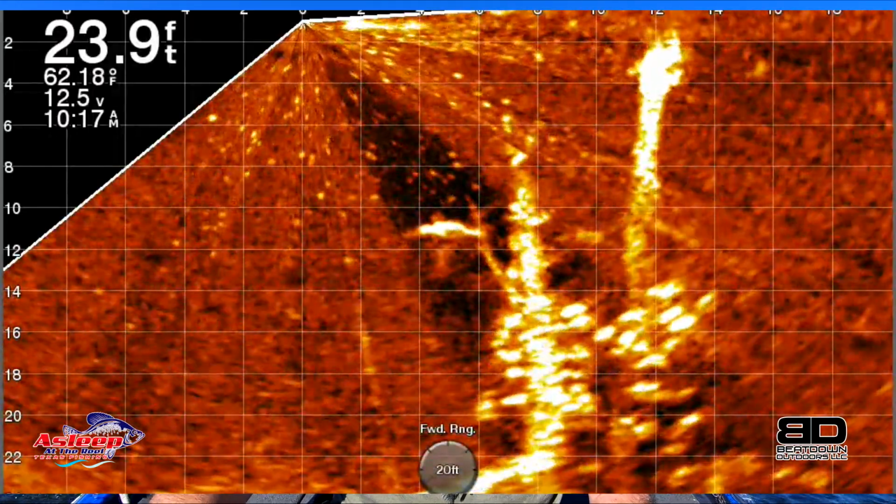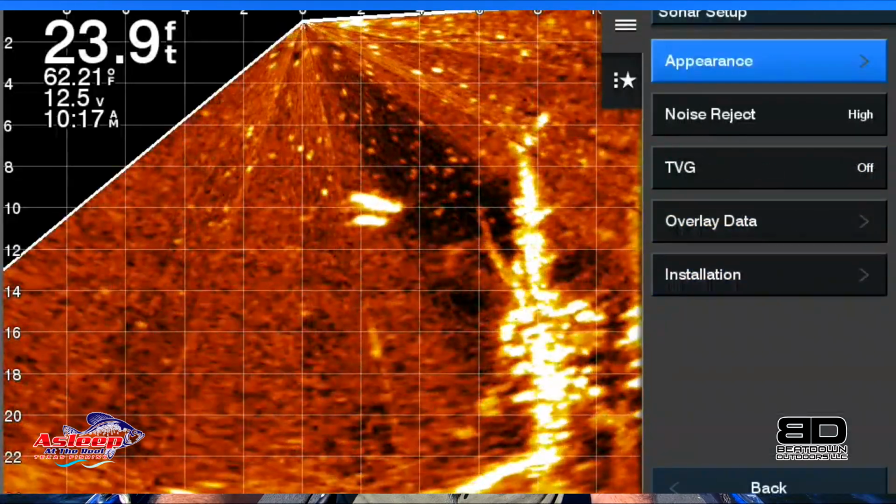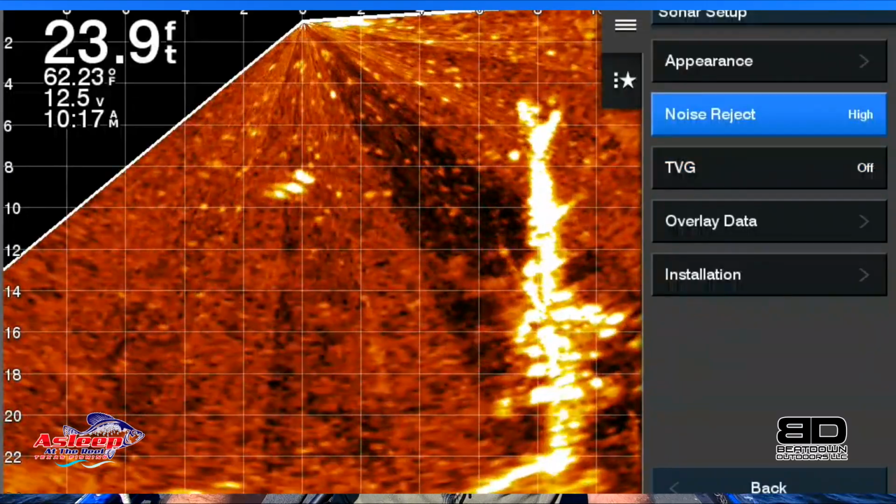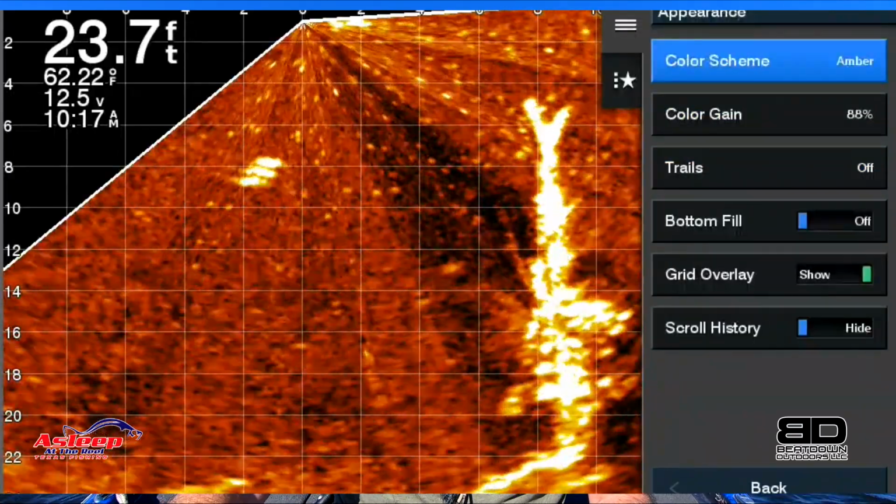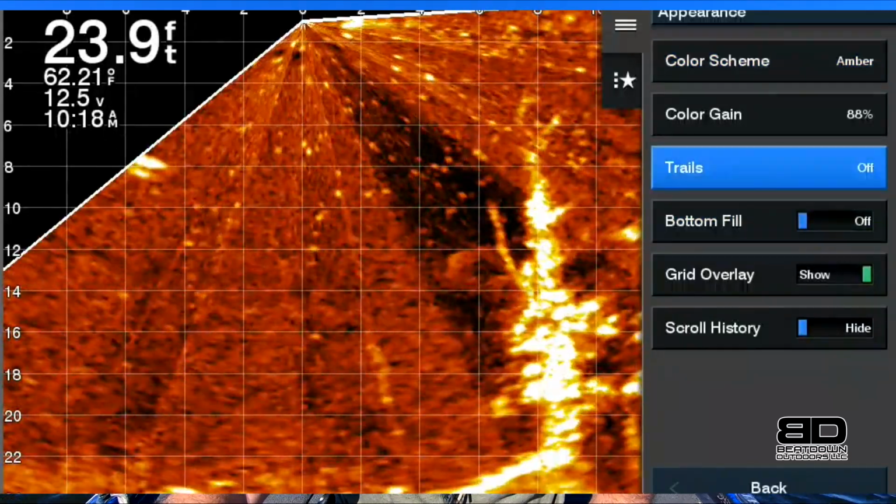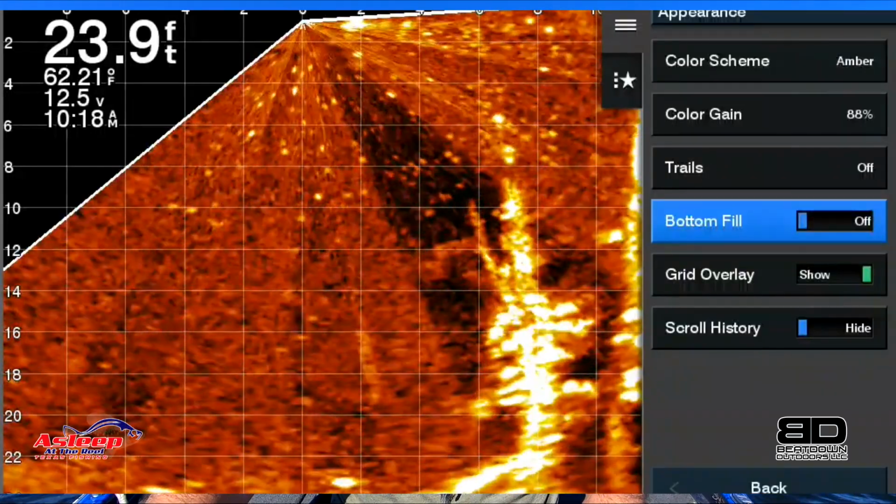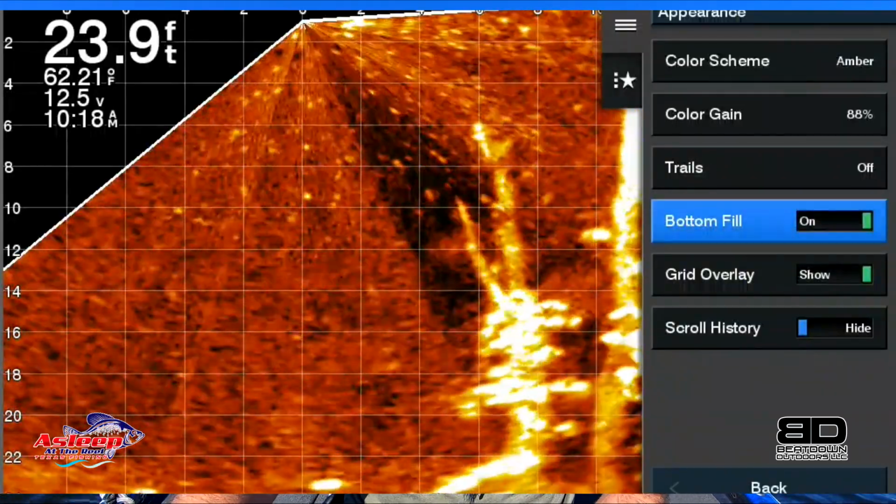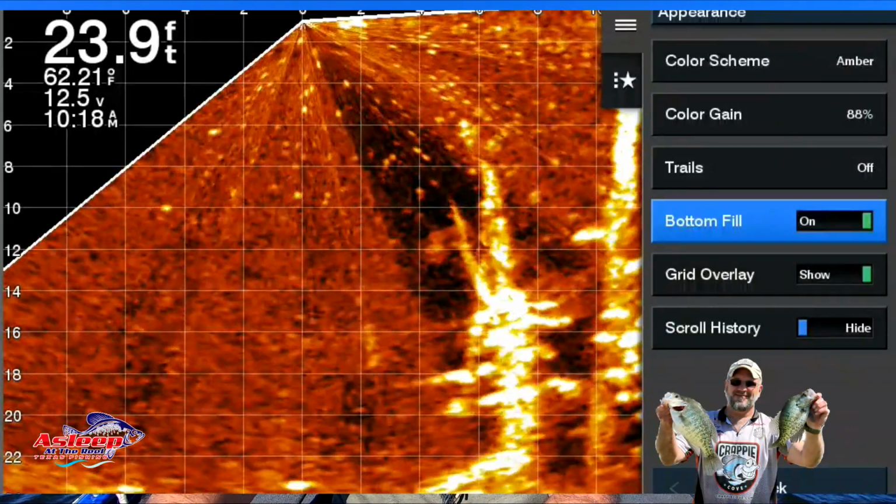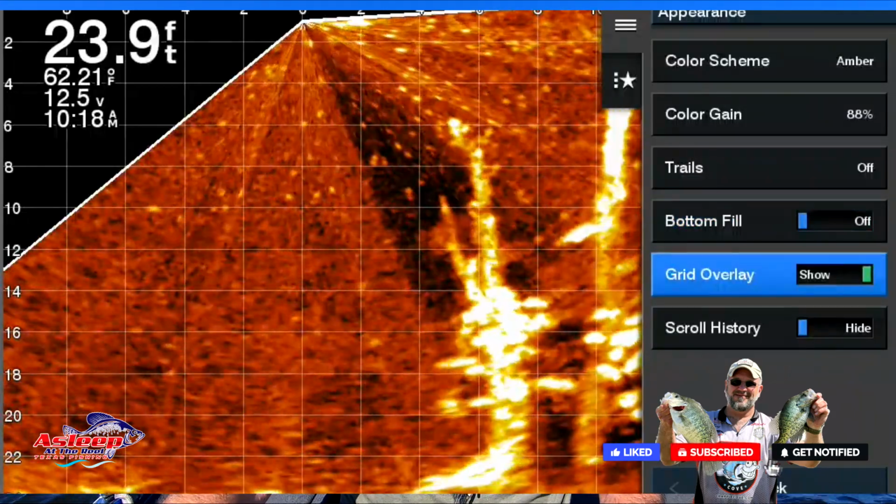All right. We'll go back to my menu, hit the wrong button there. Back to sonar setup. Appearance, there we go. You got trails. You can turn trails on or off. I'll leave mine off. Bottom fill. Let's turn it on for the fun of it and see. If you look at the very bottom, it's filled with a kind of a different color. I keep mine off personally. Just something else to add in there.